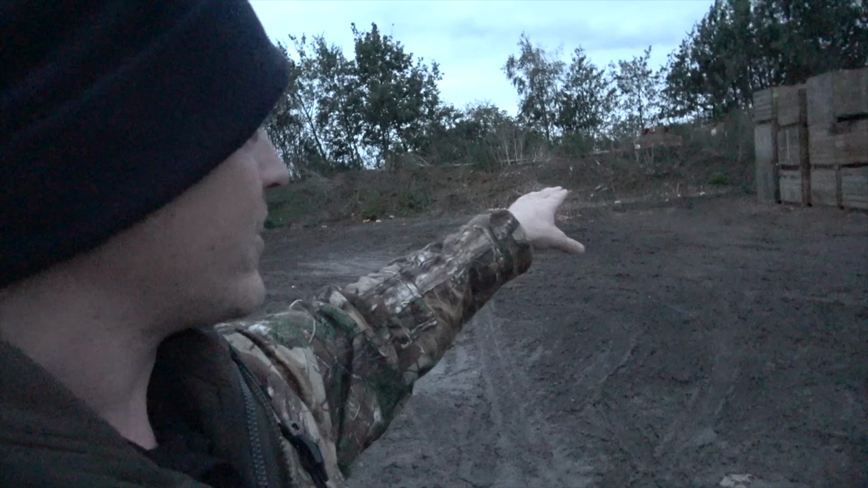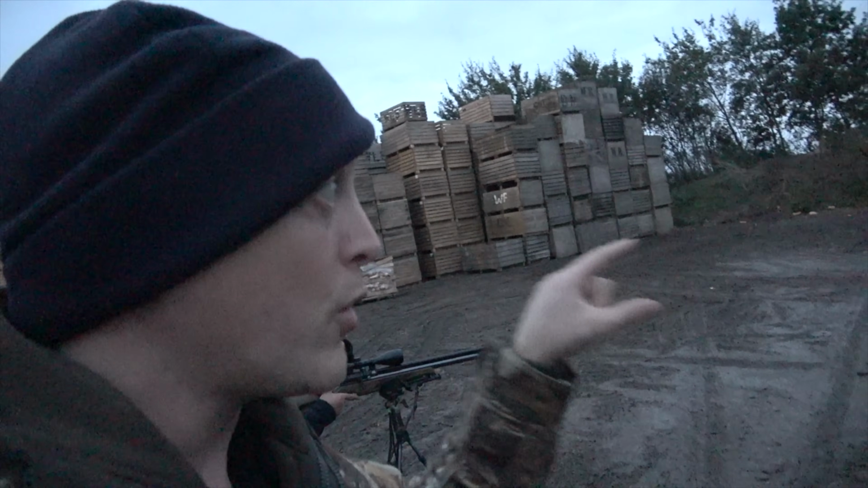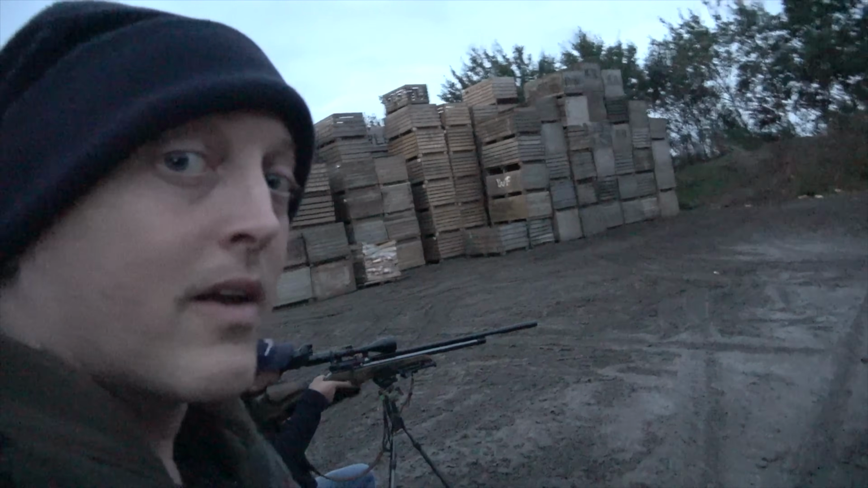But there's plenty of rats here, and there's some behind this trailer behind me. So we've got plenty of rat activity already. So I'll see if I can zoom in and show you some of the rats that are moving around now, but certainly as it gets darker, I fully expect this place to get a lot busier. Ooh, fingers crossed, should be a good sesh.